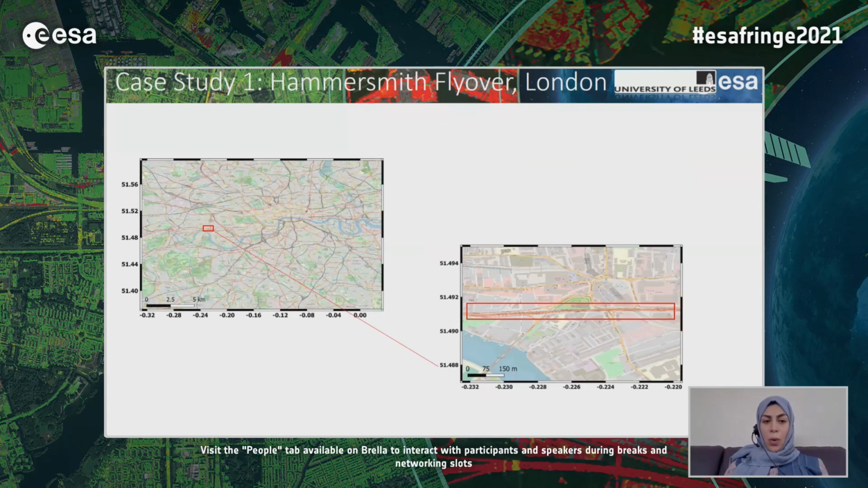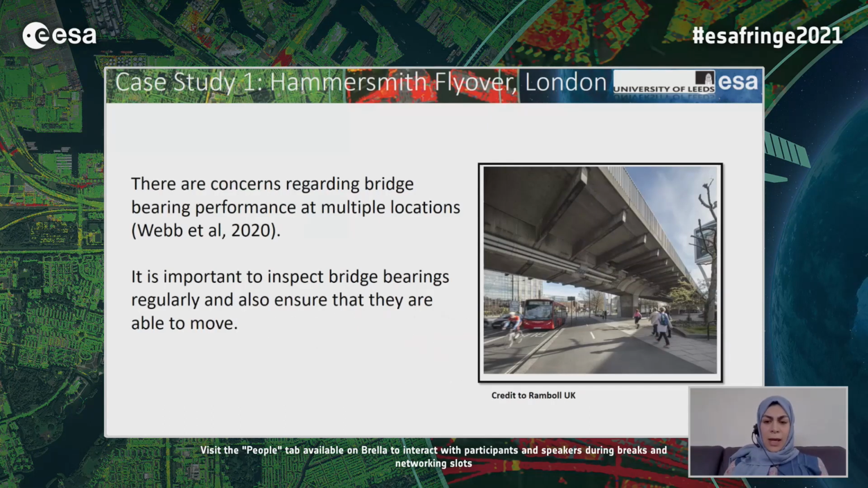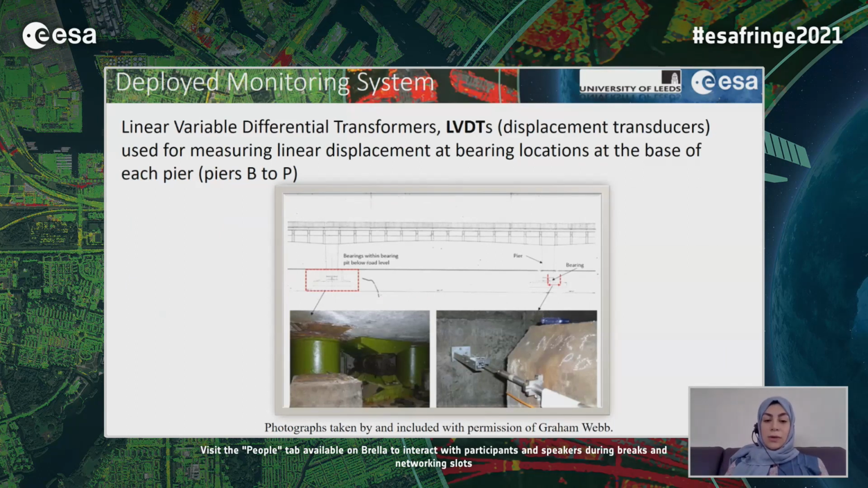It has 4 traffic lanes and is located west of London. It is a 622-meter bridge with 16 spans, and the 2 abutments and 15 piers. The general inspection revealed that there are concerns regarding the bridge bearing performance at multiple locations, and it is important to inspect bridge bearings regularly to make sure that they are able to move.